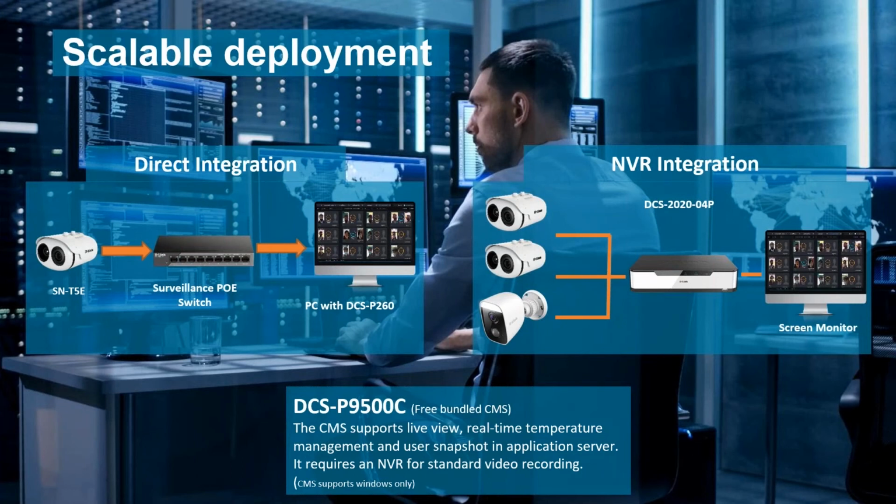Okay, so scalable deployment. This camera can be just plugged into maybe a power over Ethernet injector that can go directly back to a PC, so there's communication, or you can put in a single switch to make it a little bit easier for plug and play, as long as the PoE on the switch itself is standard PoE, so it doesn't require anything beyond 15.4 watts, and that will power both of those cameras that are built into the thermal device. And then you'll have a piece of software, which is the DCS P9500C, and that's a free bundled software that allows you to actually control the camera in terms of imaging and collecting all that data, processing and seeing it. So that's the direct integration.